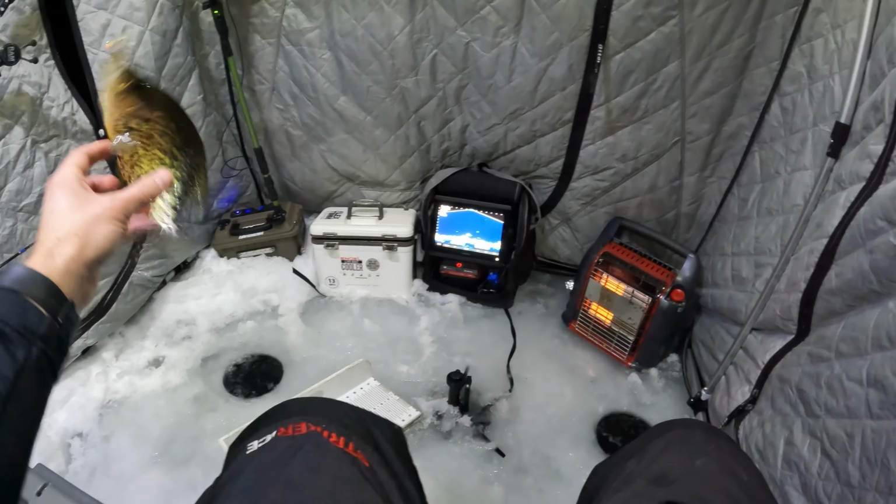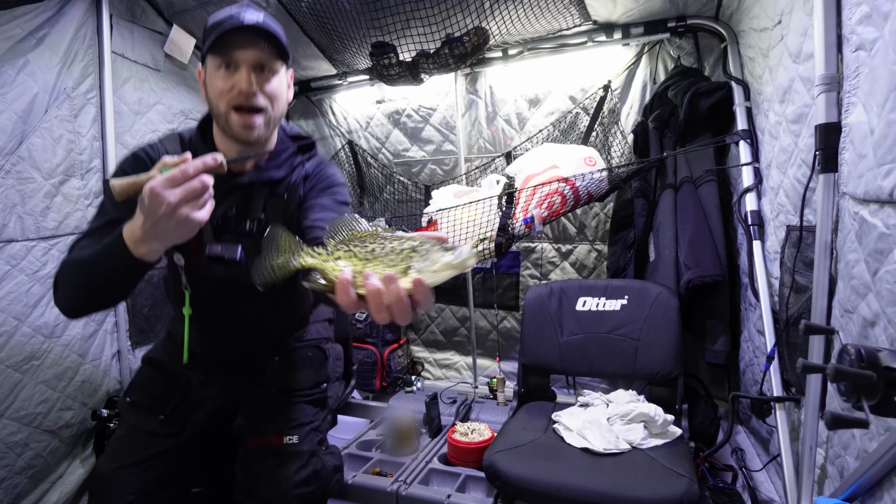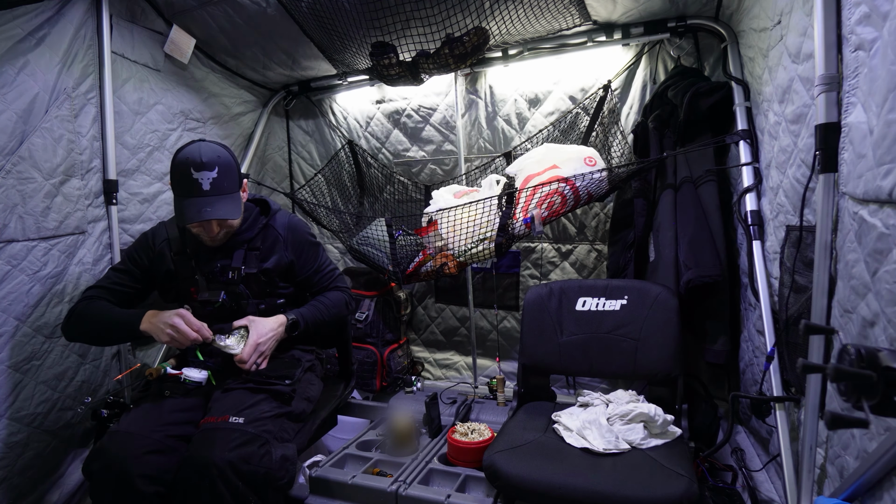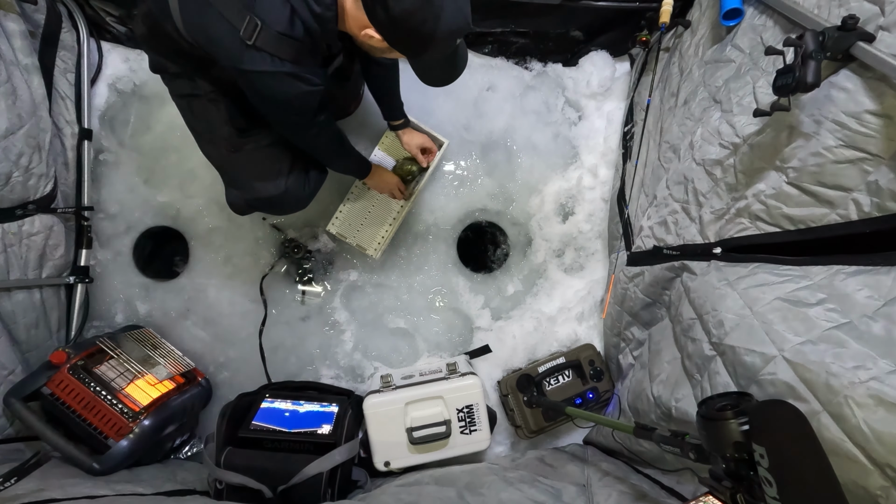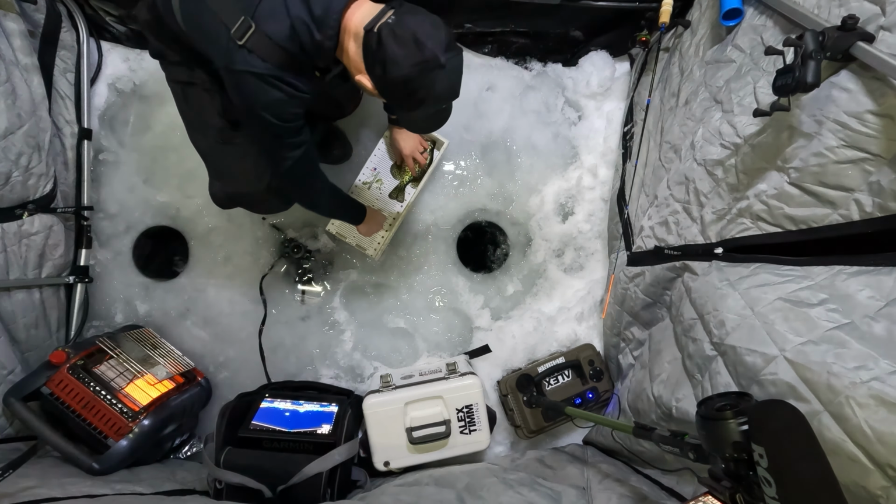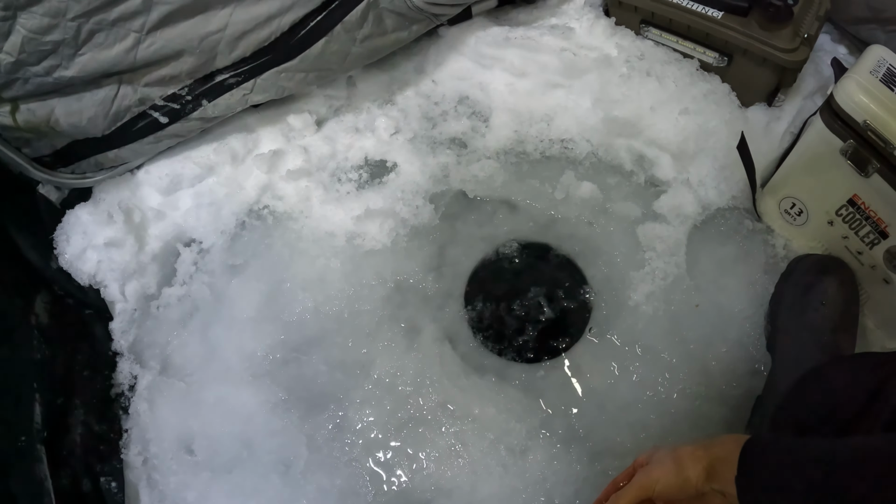Look at this. Just slabs, man. This has got to be another tenner. This has got to be another 10-inch crappie. Just a beaut. There's more down there. Let's get a quick measure on this guy and then we'll let it go. But geez, man, look at this thing. It's huge, huge. All right, all right. Yep, another 10, another 10. All right, let's let you go. Bye.